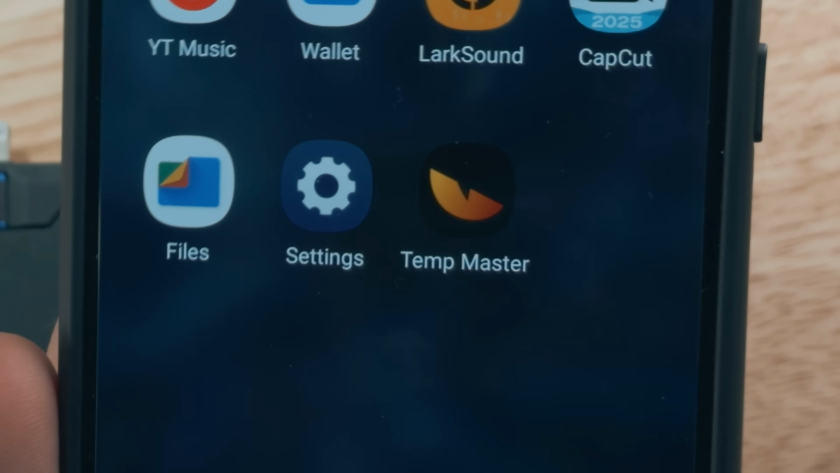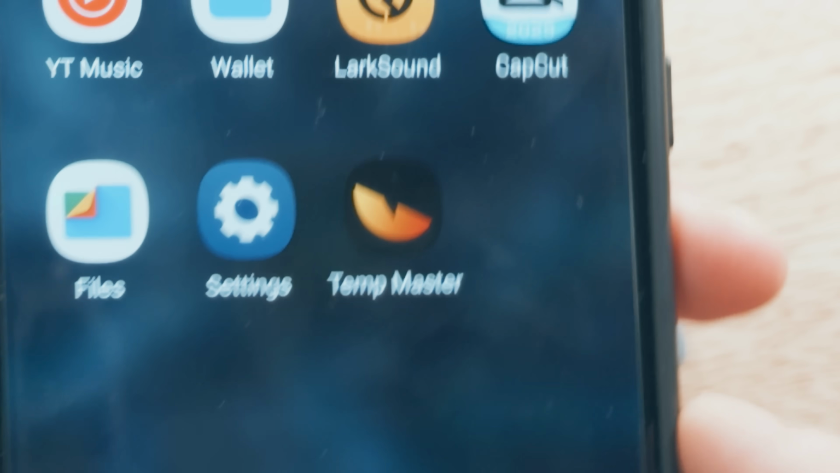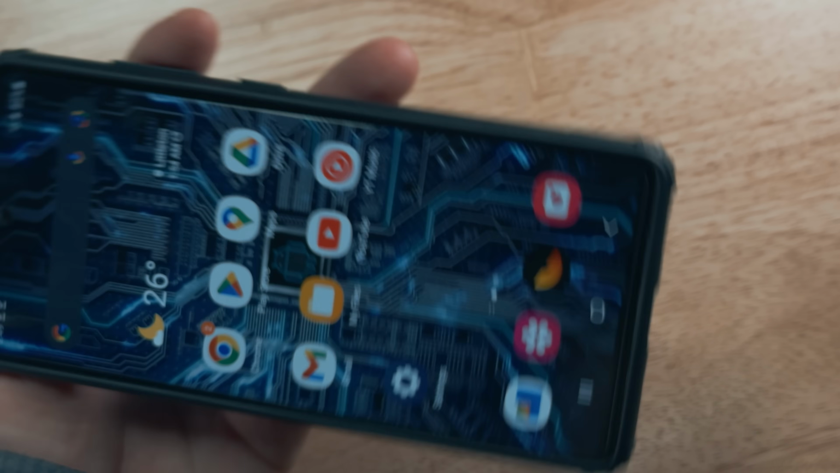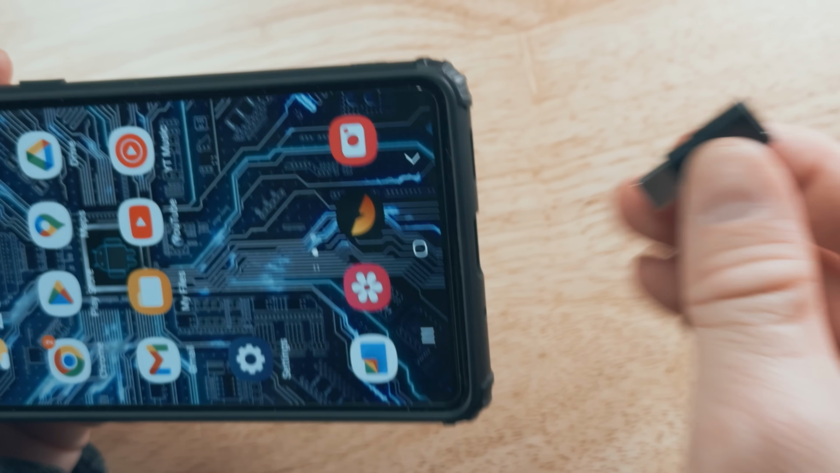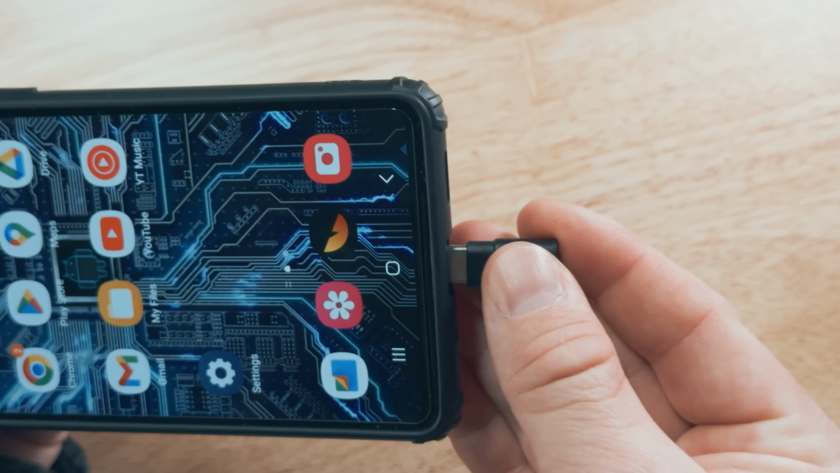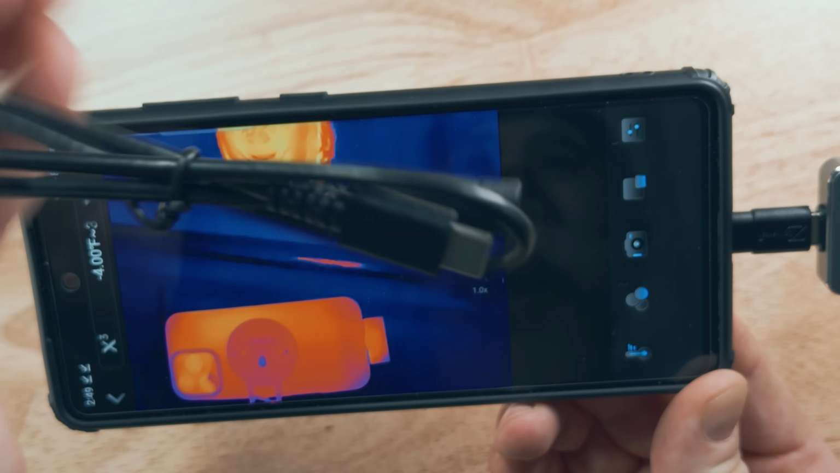Also, the app you need for this is called Temp Master. There's another app called Thermal Master, and that's for some of their other devices, but this is the one you want to get. Also, by the way, if you have a super thick case on your phone, you can get one of these USB-C extenders and it'll be able to fit. Or you could just use an extension cable.